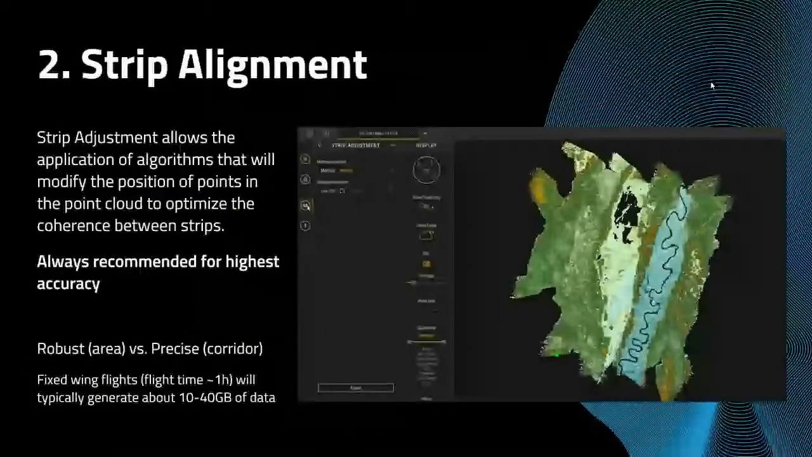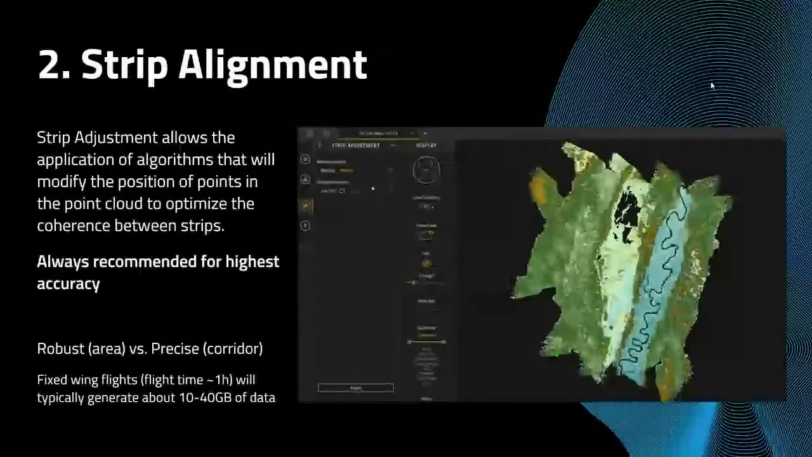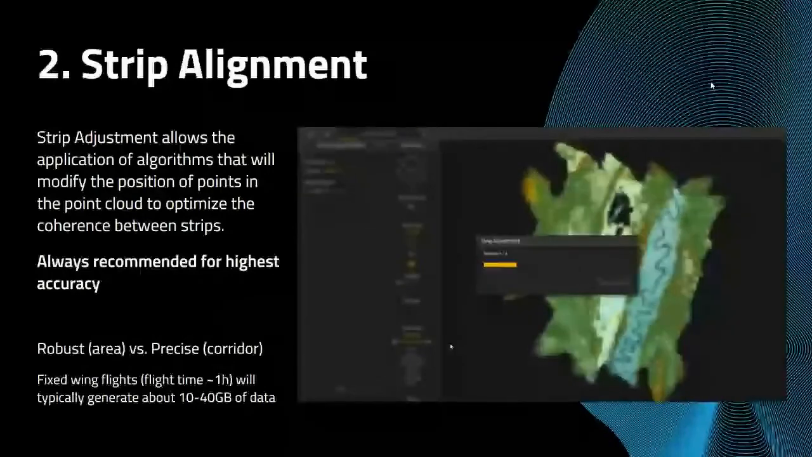Next, we'll do the strip alignment. Basically, it's an algorithm that's going to modify the position of points in the point cloud to optimize coherence between the strips and align our data much better. You'll notice that you only have two options in CloudStation. It's either robust or it's precise. If you're doing an area, you'll choose robust. If you're doing a corridor, you choose precise.